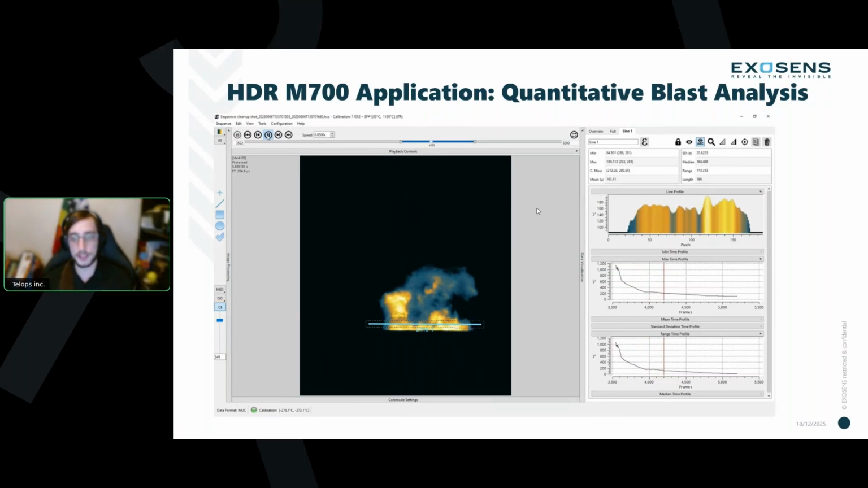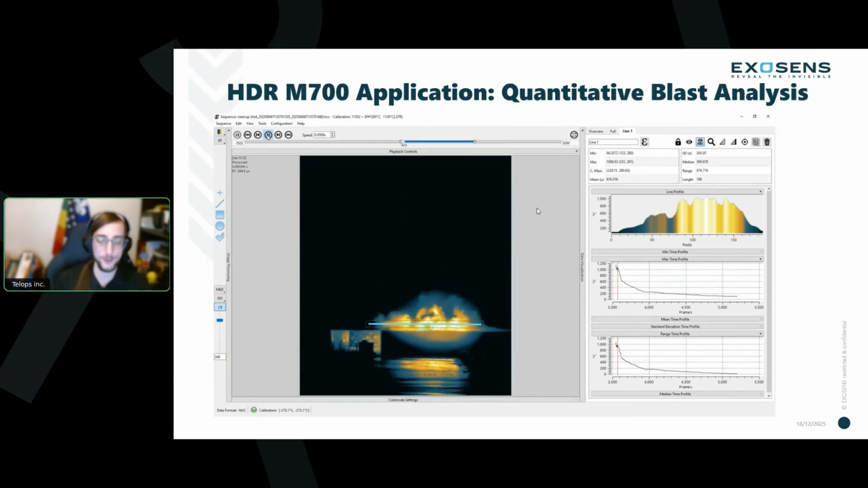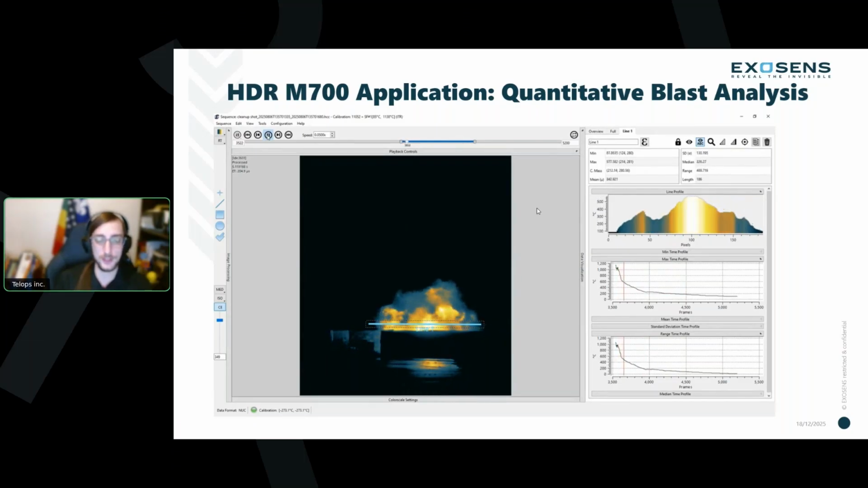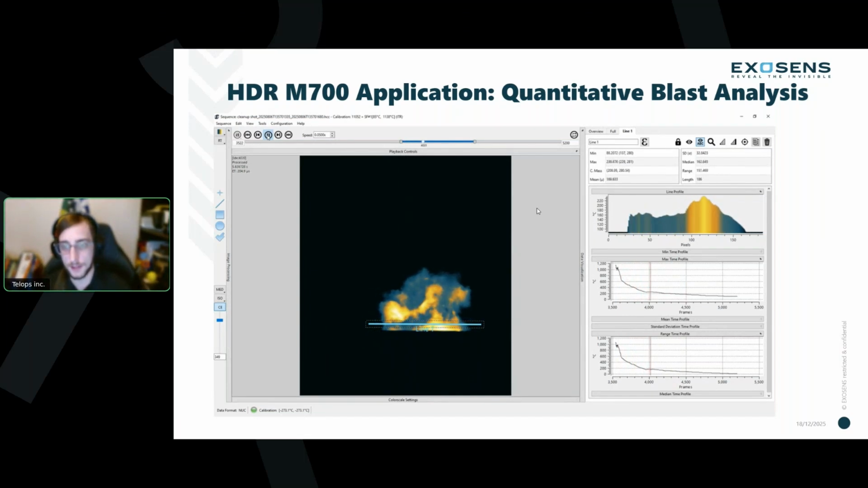And I encourage you to look at the max temperature and range plots there. The max temperature just after the detonation was over 1,000 degrees C, but the range is also over 1,000 degrees C. So essentially, we're imaging down to just above ambient temperatures. And we have a line profile there. You can see it moving. The deltas and the profile definition there is incredible.